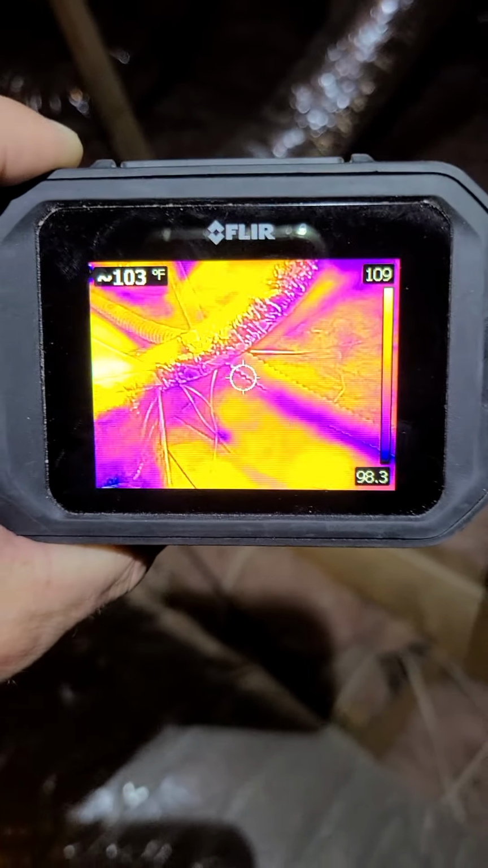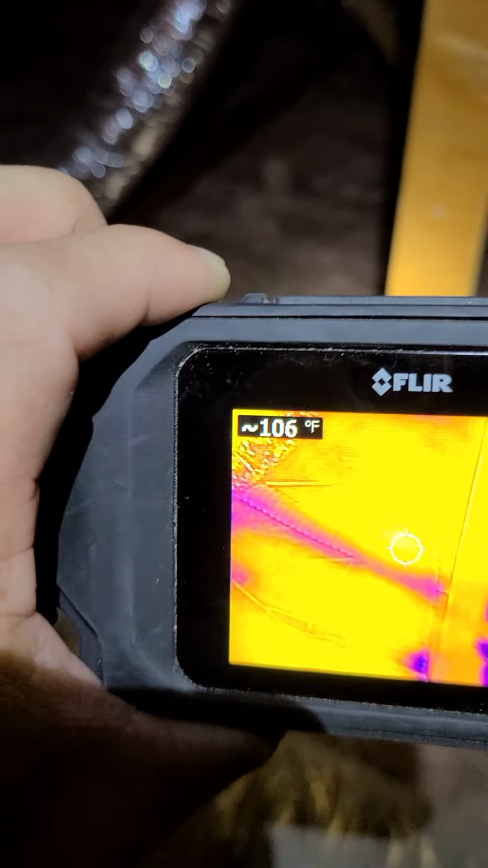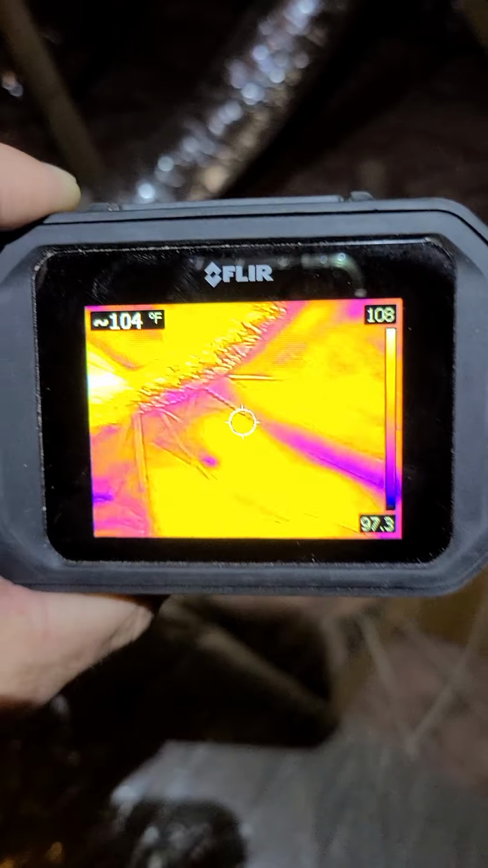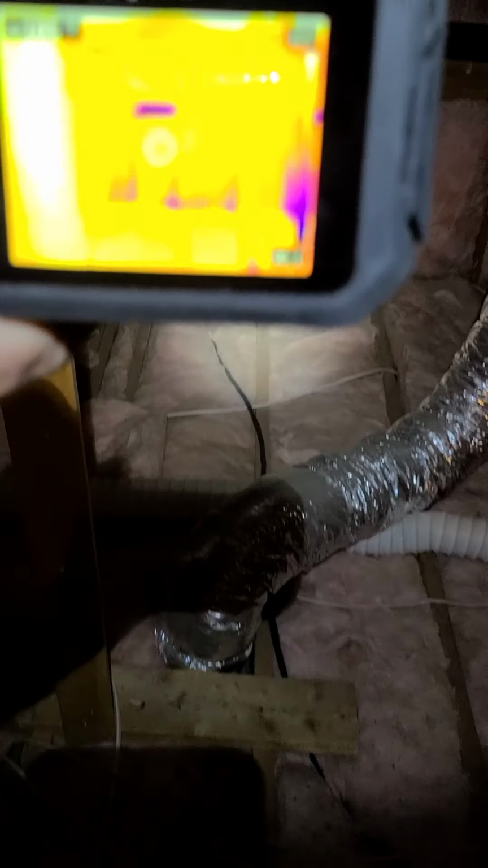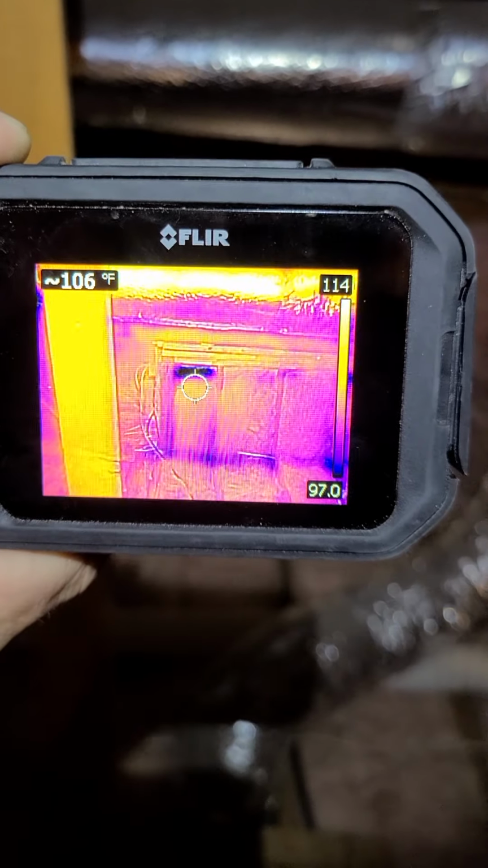So you can't overemphasize how important it is that insulation is in continuous contact. Otherwise, you're going to see voids just like you're seeing here on the thermal camera, and that's where you've got air exchanging between the attic space and the conditioned airspace.